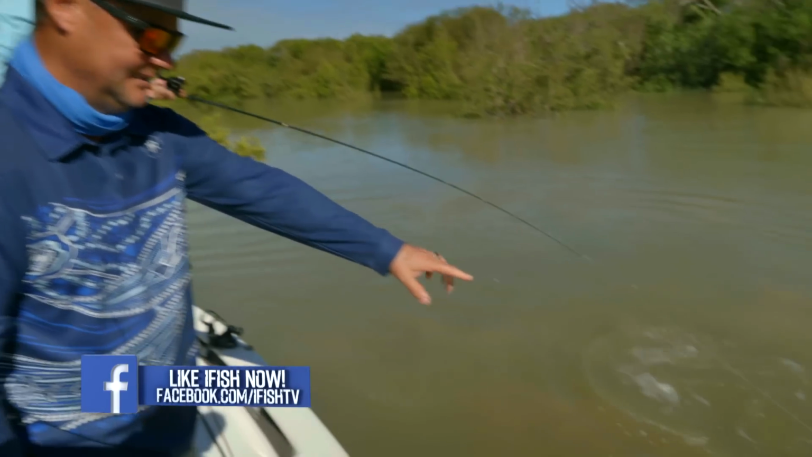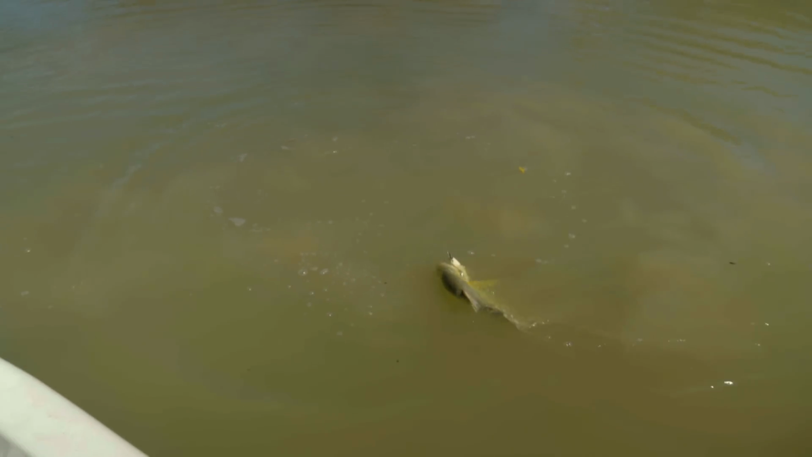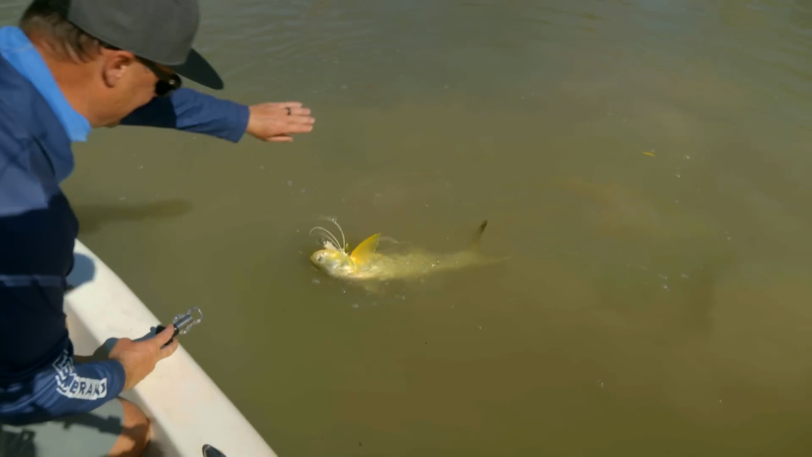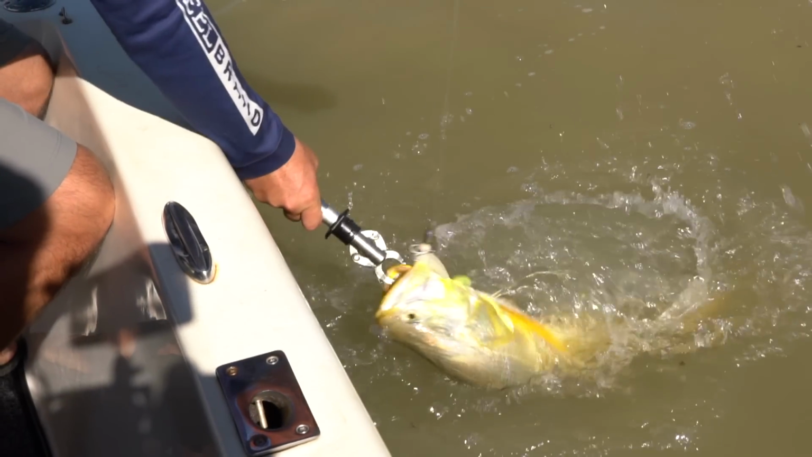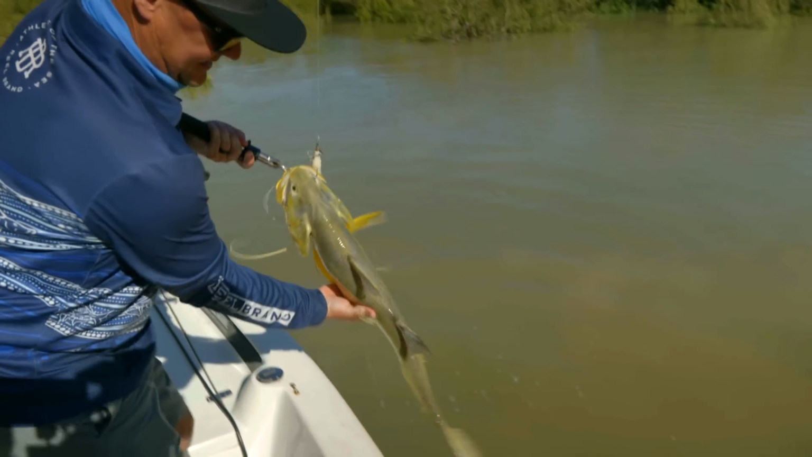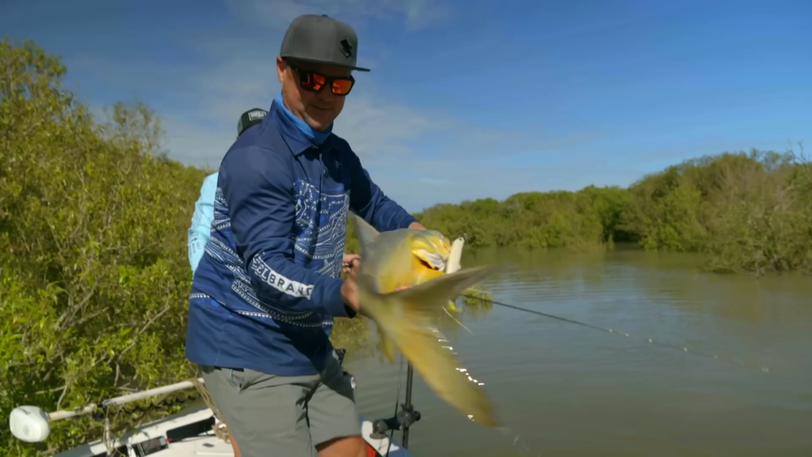Look at this thing here. Just a beautiful golden fish. They grow to about 15 kilos, and they are an amazing bycatch when it comes to barramundi. There we go, mate. And that is the first fish of the day, the beautiful threadfin salmon.